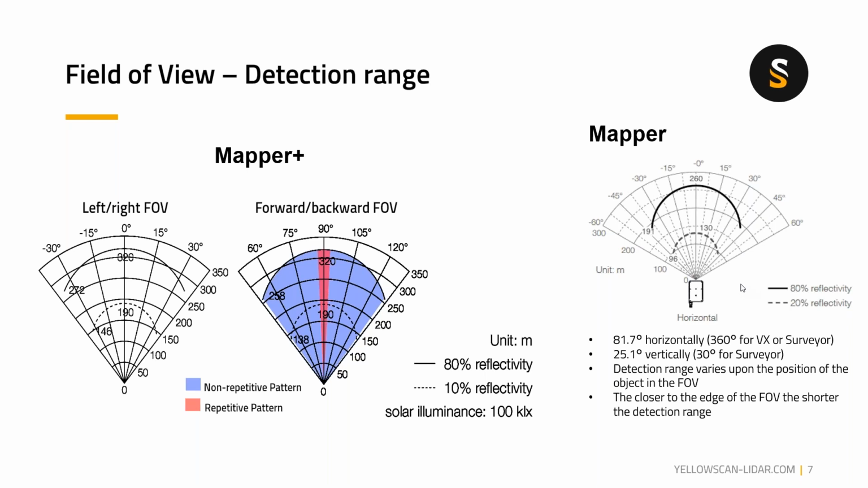Having said that, the detection range varies depending on the position of the object in the field of view. The closer to the edge of the field of view, the shorter the detection range. With the Mapper Plus, we recommend flying at 100 meters AGL, and the Mapper at 70 meters AGL.